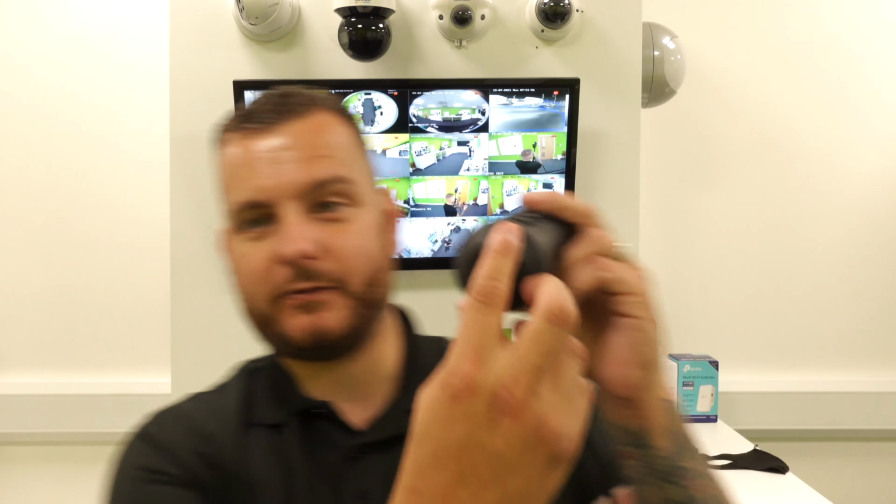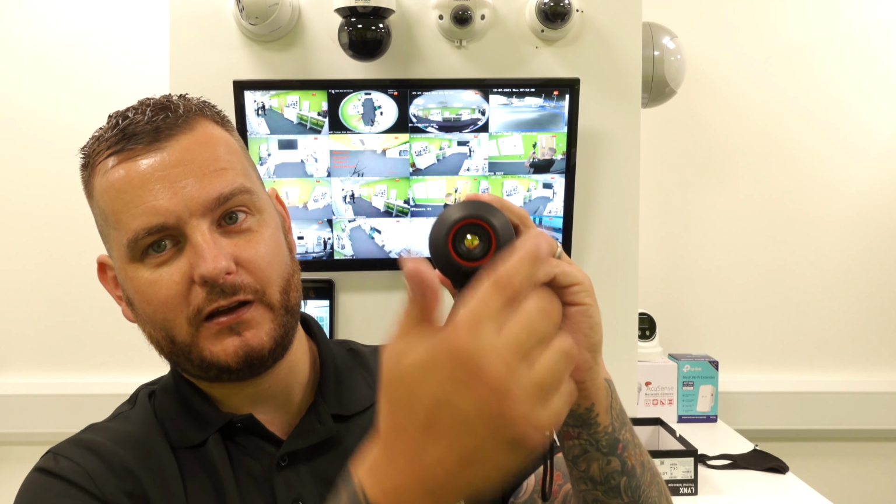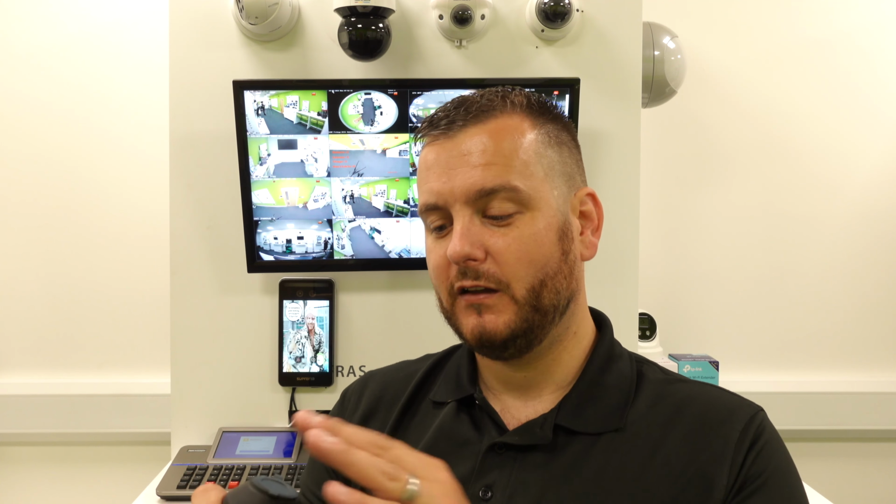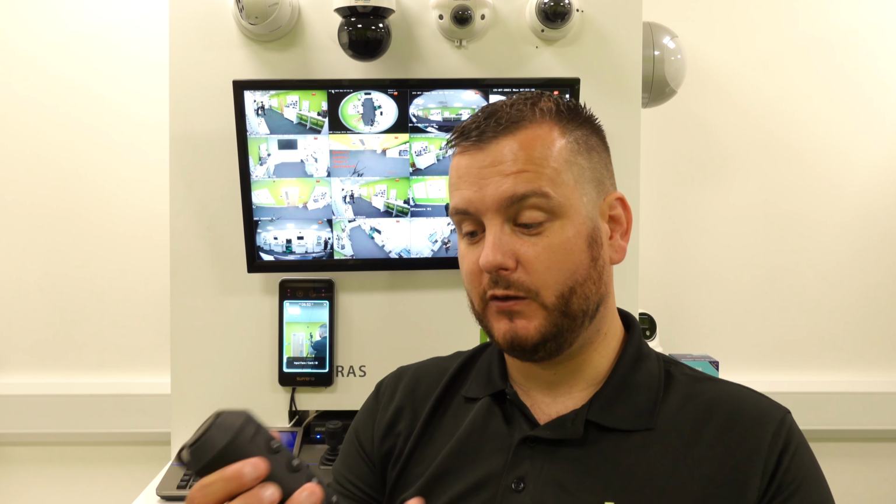And it has a protective cover over the thermal element. So when you're using it, you pop the thermal cover down and there's the thermal element there. And then when you're finished, you simply pop the cover back over to protect the thermal glass. Now that's quite important. You want to make sure it doesn't get scratched or dirty or wet, etc. So it's important that you do keep that covered.